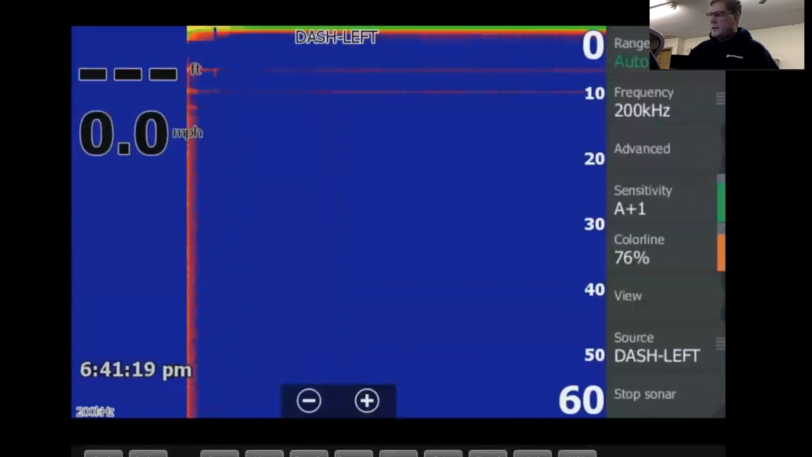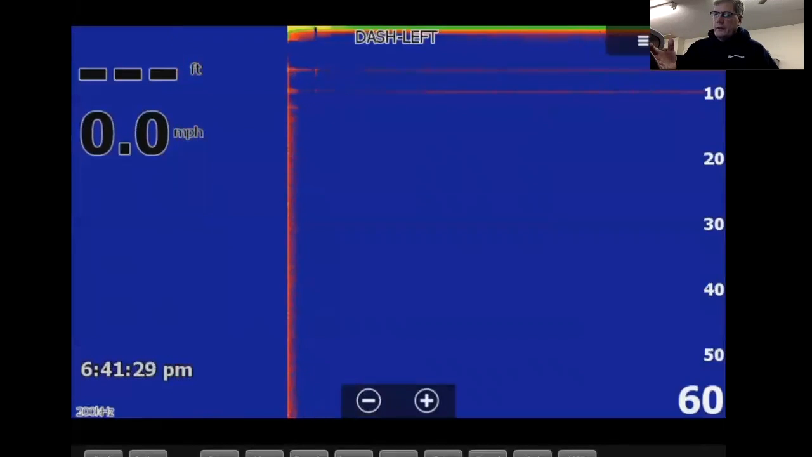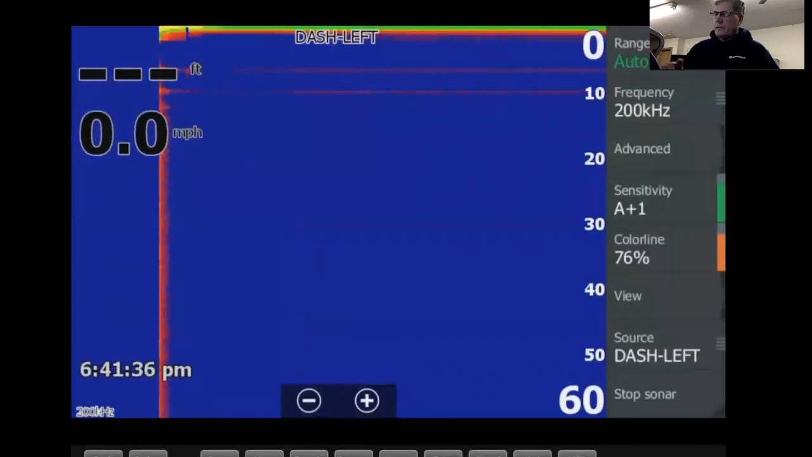What source dash left means is that the way I got my setup in my boat right now, again, this is my boat. I have got a unit on the right-hand side of my dash, a unit on the left-hand side of my dash, one on the bow. I have my transducer plugged into the back of the left one.